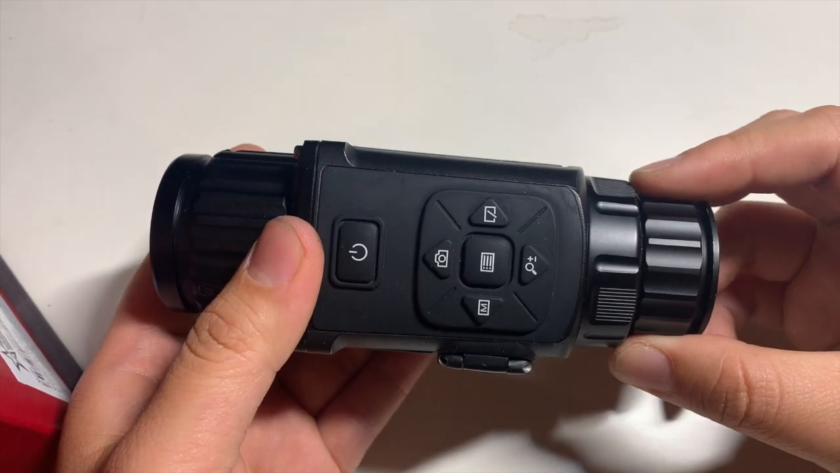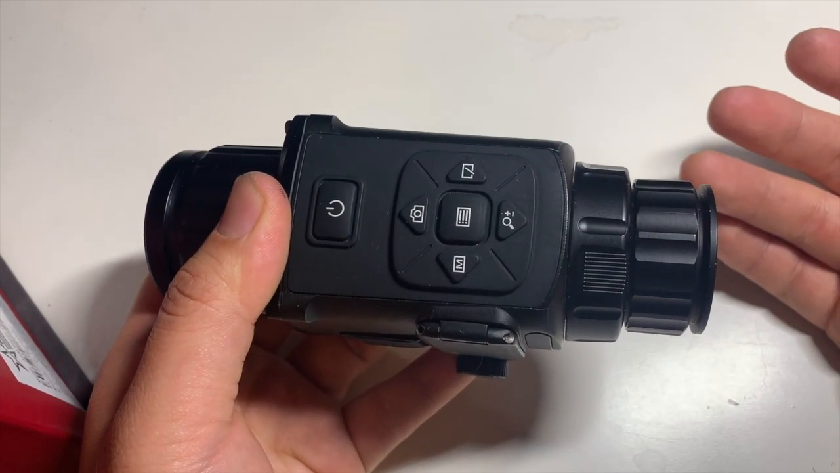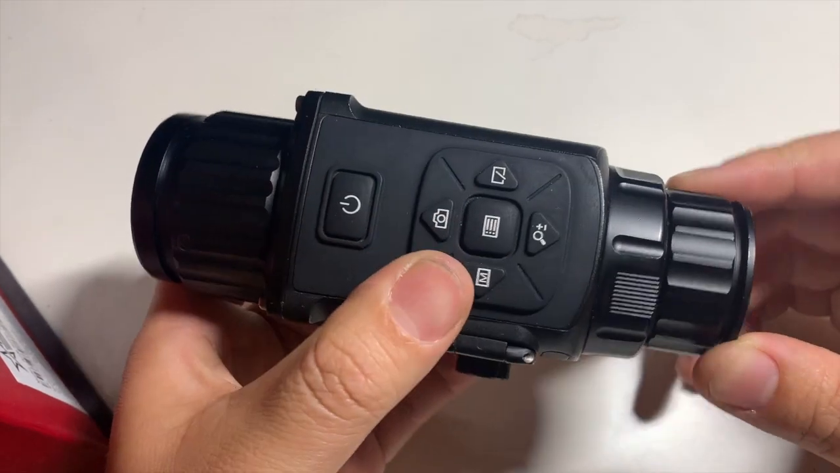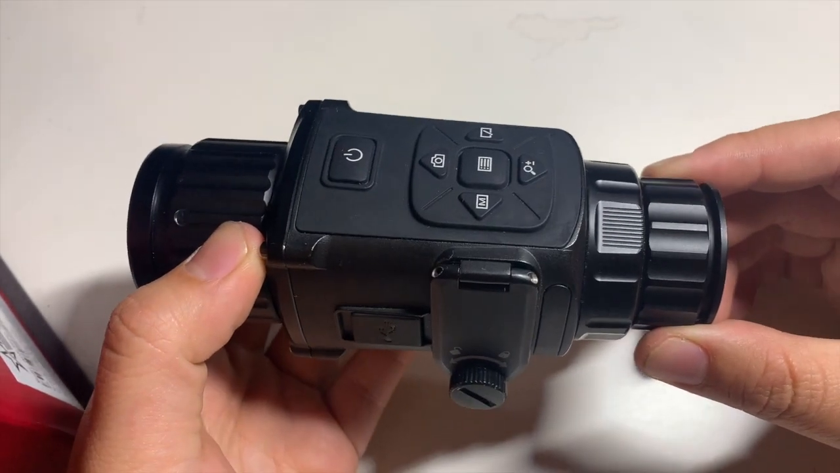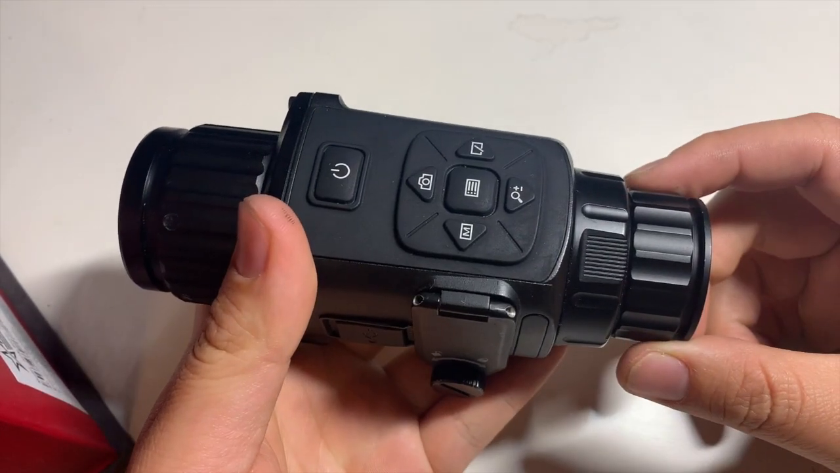It has pretty much just bare bone features, but I found that it's really more than enough for me personally, and it's also very intuitive to use in terms of the button and layout. This scope retails for about $2,000, and so that's something to consider.